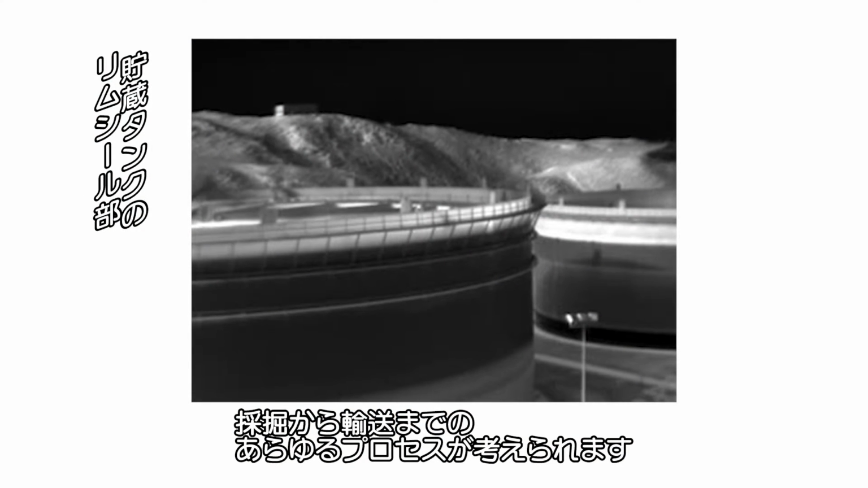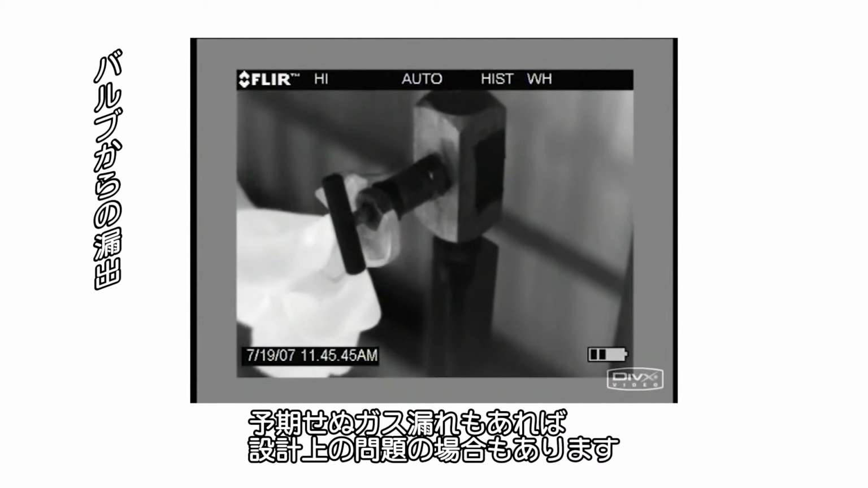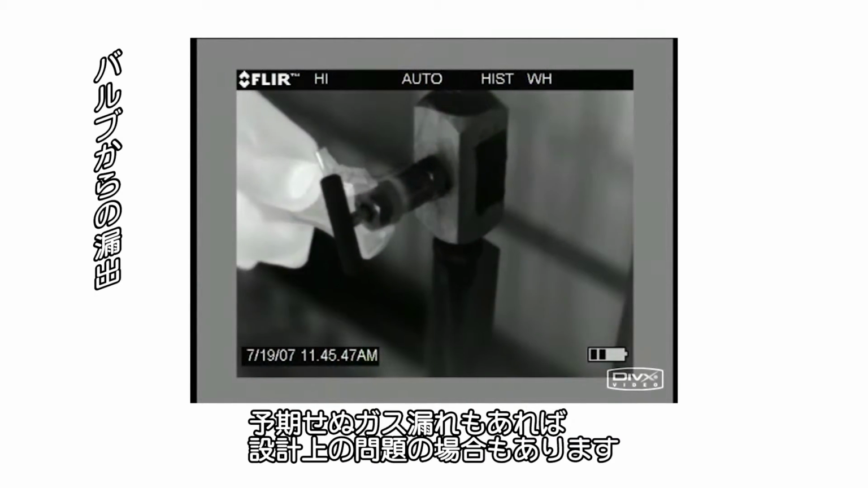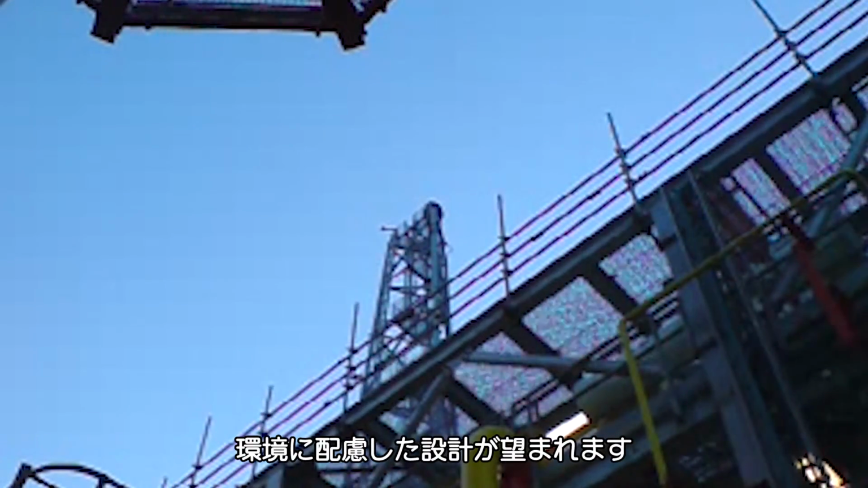Gas is emitted at different points in the chain, from oil and gas production through gas processing and pipeline transportation. Some emissions are leaks, others are part of the way equipment is designed to operate. Some equipment and operating procedures are more climate friendly than others.